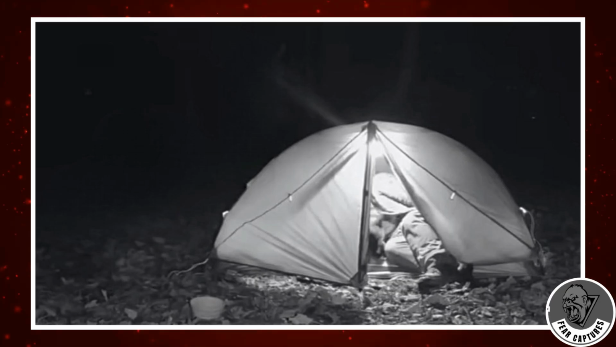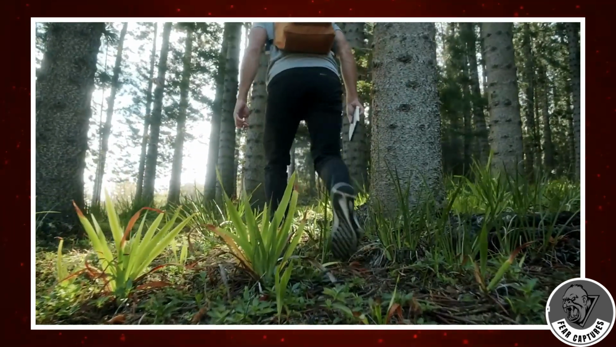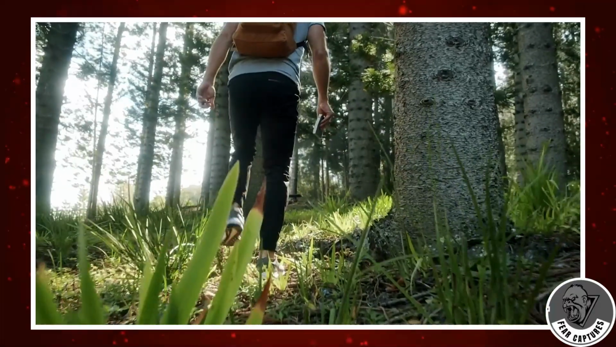A lone tent deep in the Sierra Nevadas, California's infamous Bigfoot country. One camper, spooked by signs of something rummaging through their gear, sets up a motion-triggered camera before leaving camp. Just in case. They never expected what it would catch. At first, it's nothing unusual.